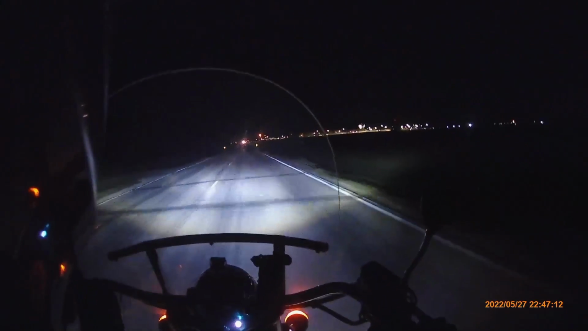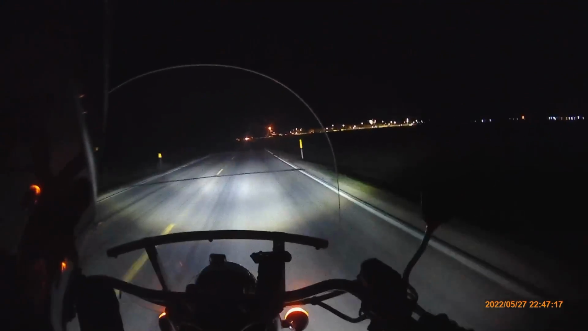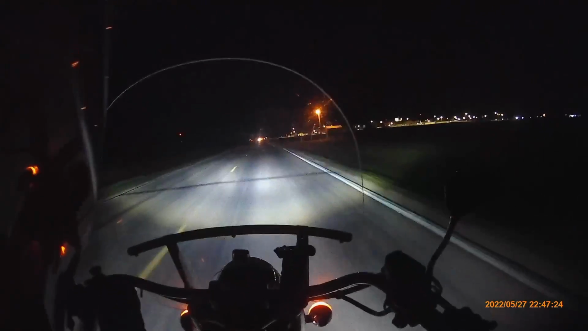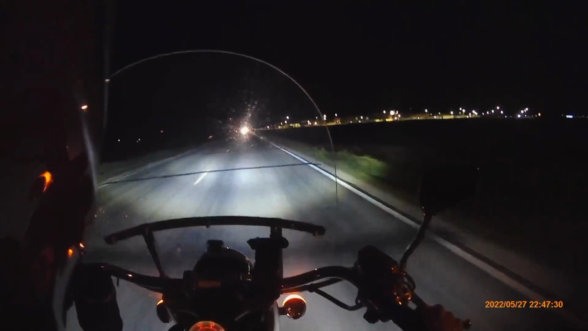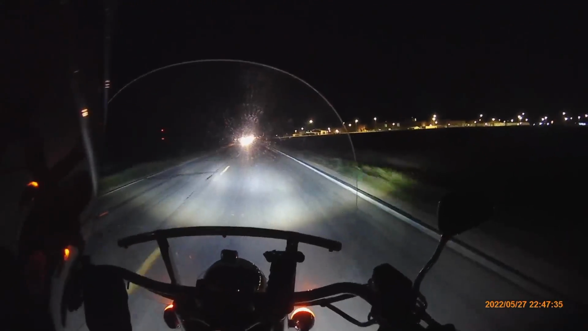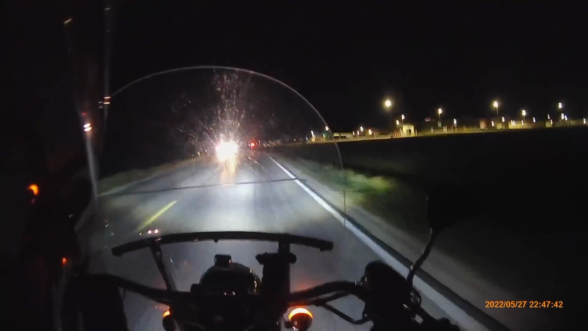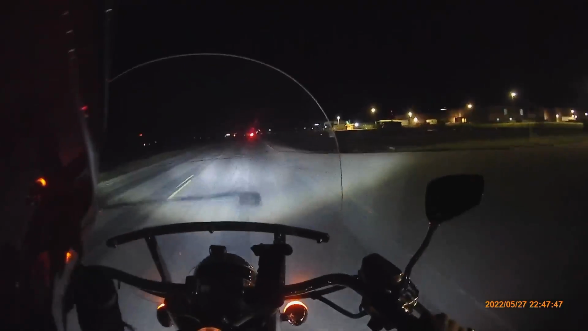Not something you want to run into at any kind of speed. Big wide lanes though they got here.